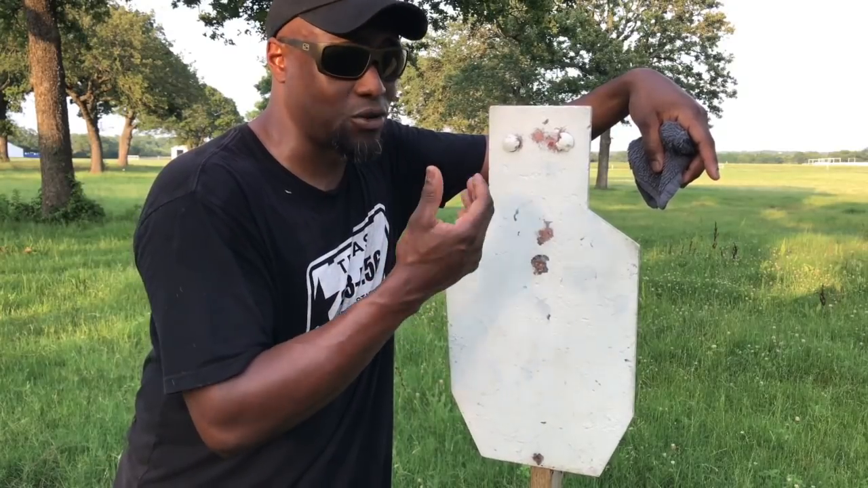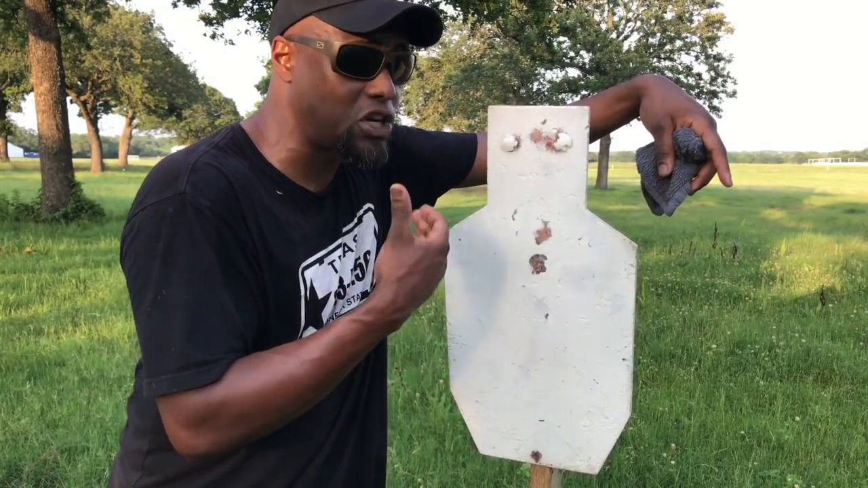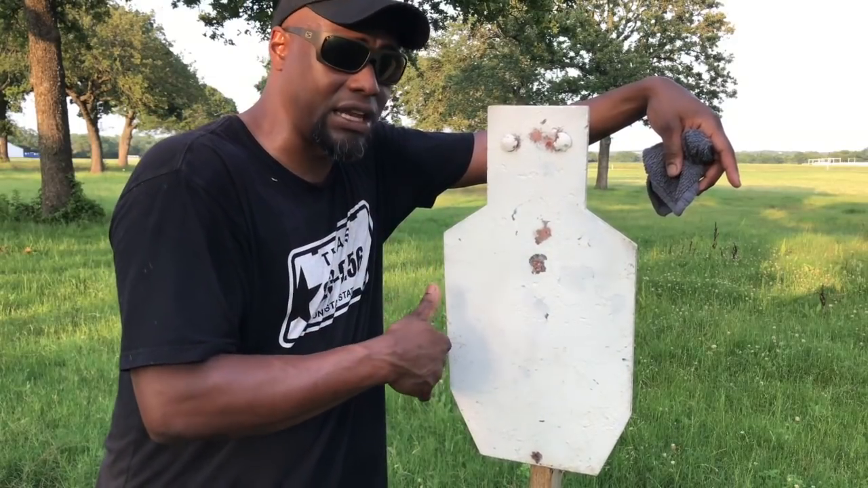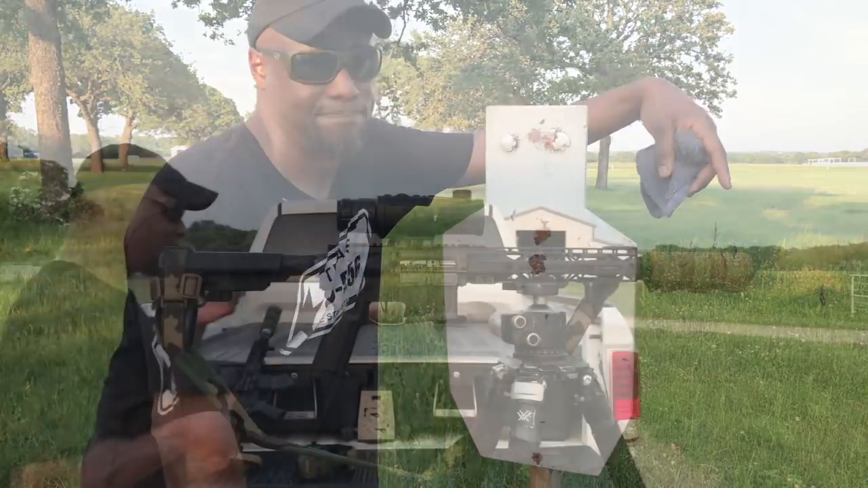I've seen guys, man, at the range, they spend half the day trying to get their thermal zero and they get frustrated with the thermal. You're overthinking it. Start at 50 yards, move back at 100 yards and double check it.